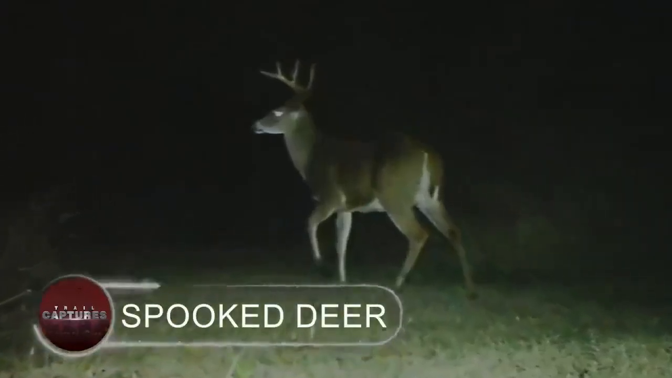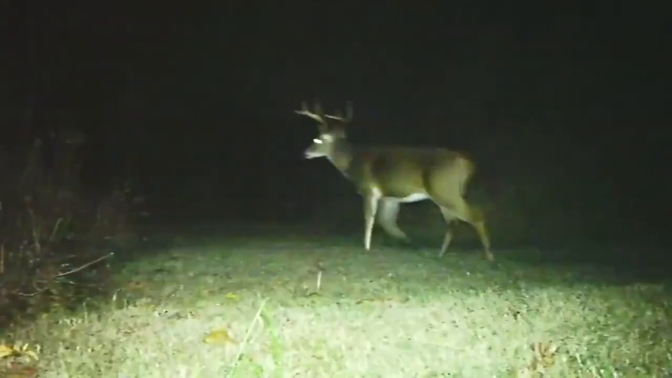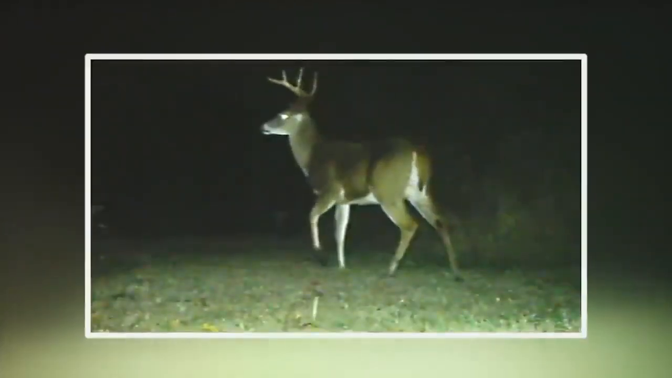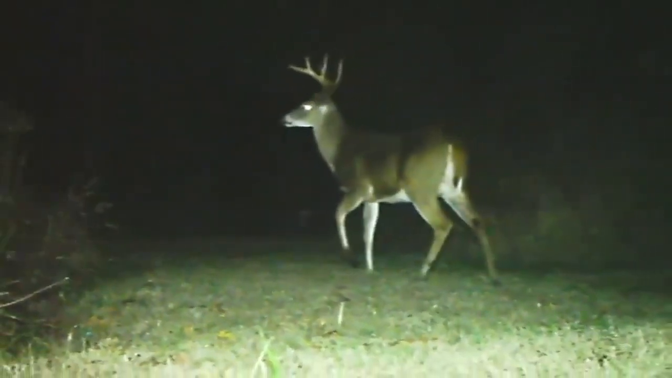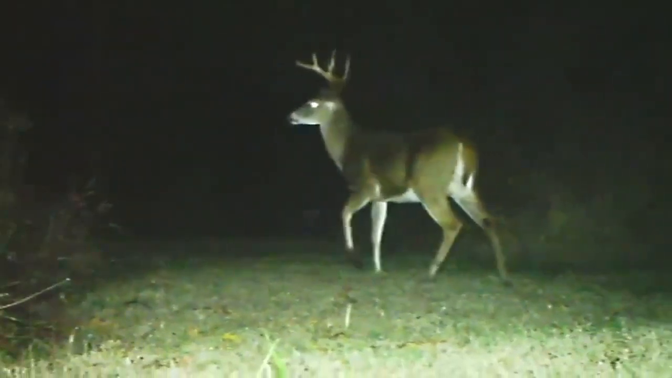Spooked deer. Captured in North Carolina, a deer could be seen grazing on the ground. However, it stops abruptly there and looks about as though something has startled it. Not seeing anything, just as the deer keeps on, it notices something once again, and a bit larger this time around. Just take a peek at how it frightfully dashes to the other side and turns back. What then might it be? Something like a demon? An untamed animal? However, why wasn't it captured by the camera if it was an animal? So, what was it actually?